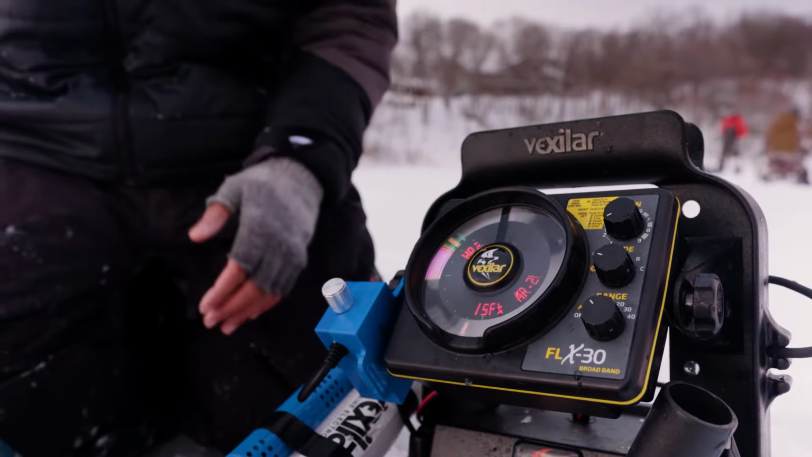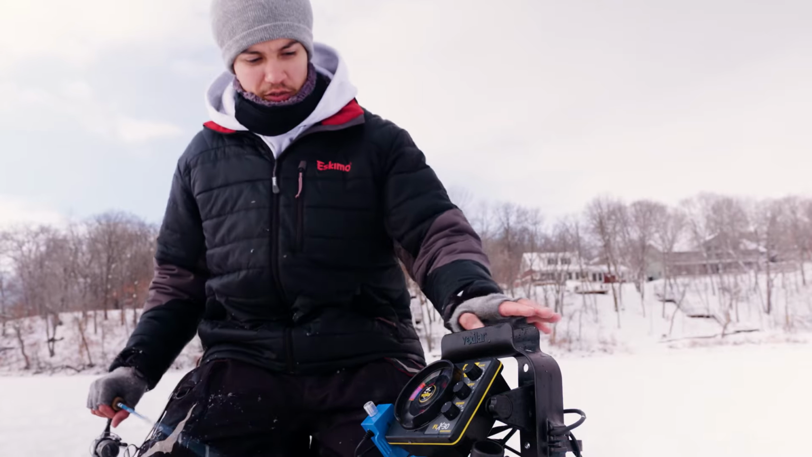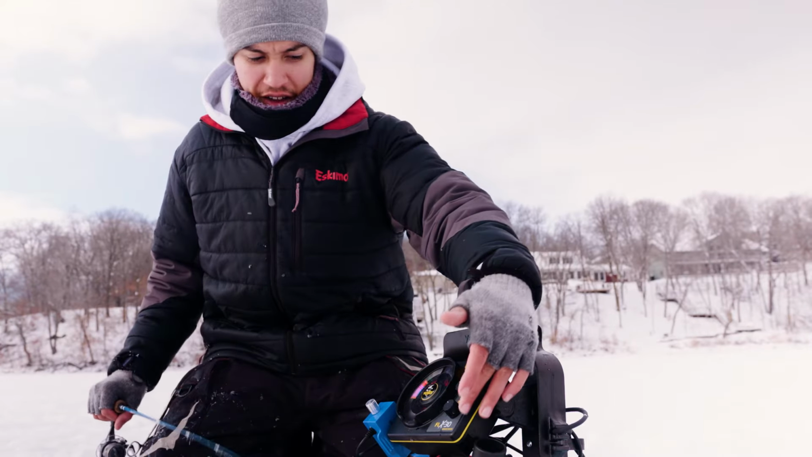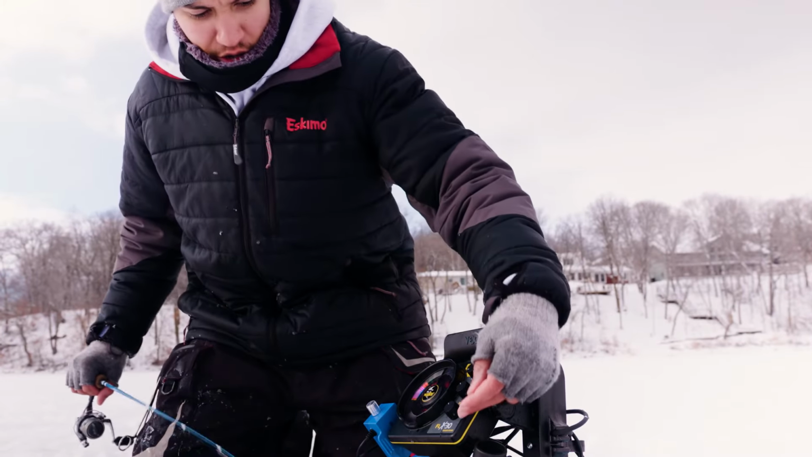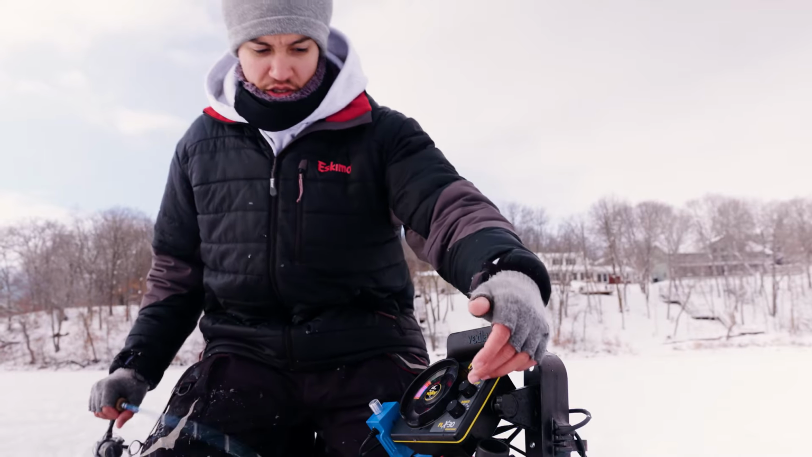So let's go over how a Vexilar is laid out for you a little bit, just to make it easier for everyone. You have three main dials here on your unit. You're going to have your range dial, your mode, and your gain. Your range is what's going to start. You're going to turn it on.